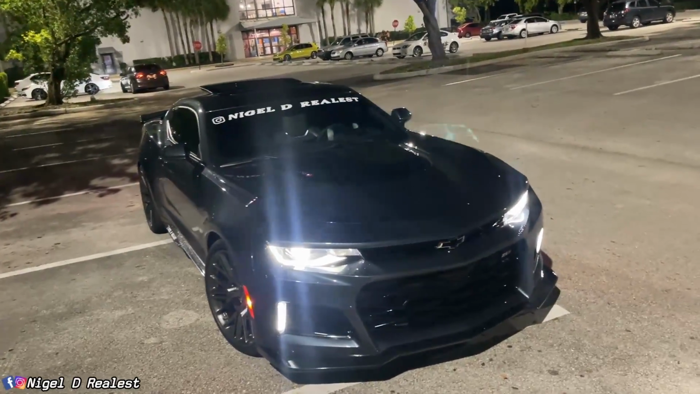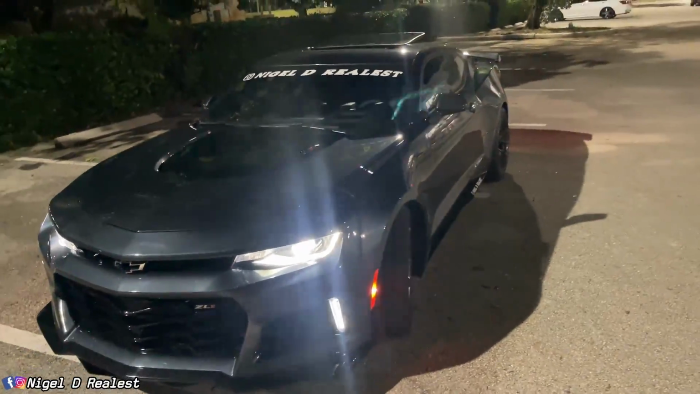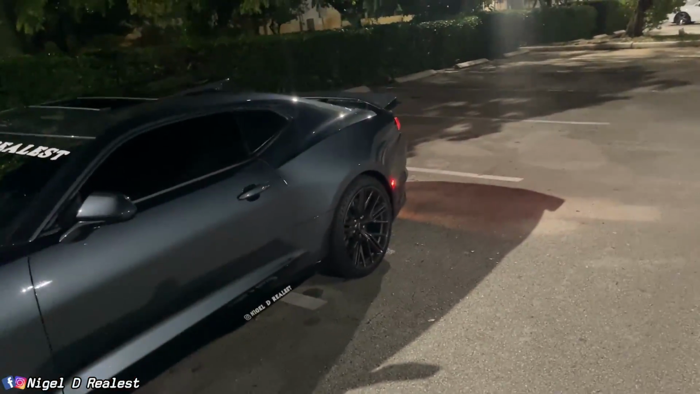Gonna have some fun tonight, man. For those of you who are new to the channel, this is my 2021 Camaro ZL1, and we're gonna go crazy.